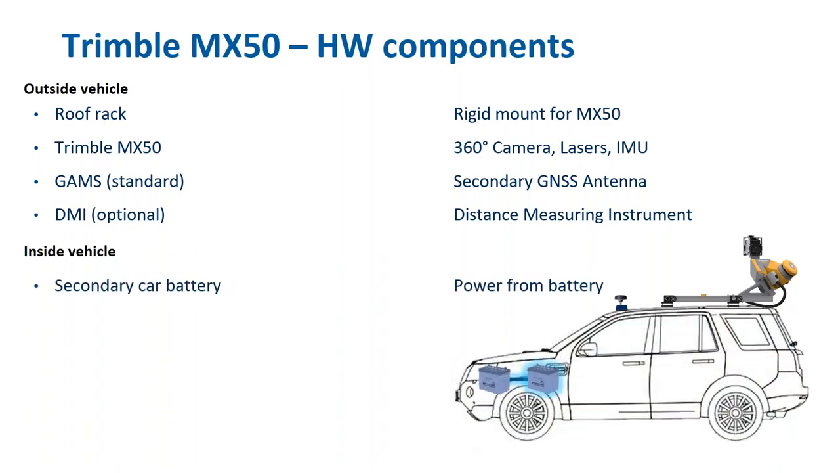Inside the vehicle, we always recommend that a secondary battery is installed. The main reason for doing that is just to give some insurance that we don't run down the main battery on the vehicle through prolonged use, particularly on perhaps an older vehicle where the primary battery isn't in its best condition, let's say.